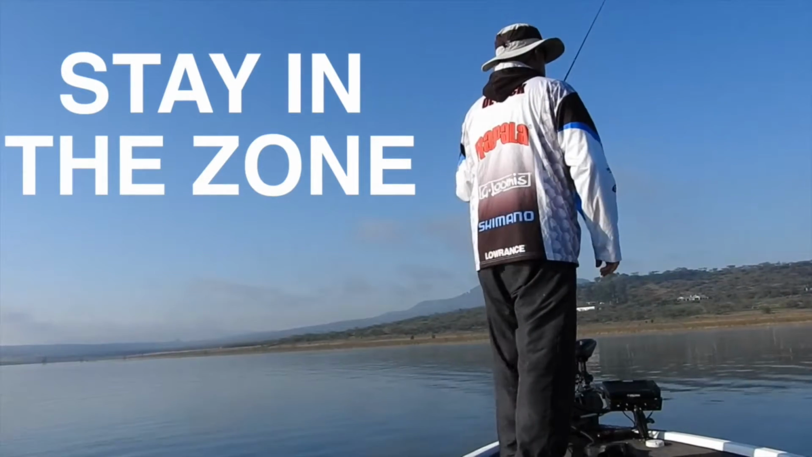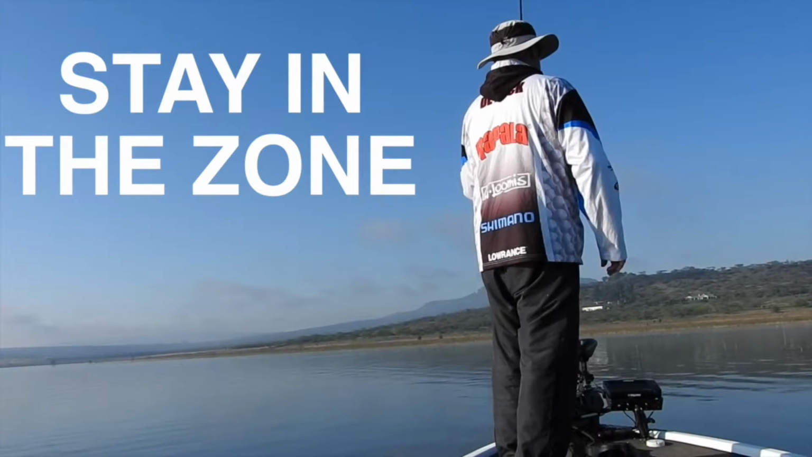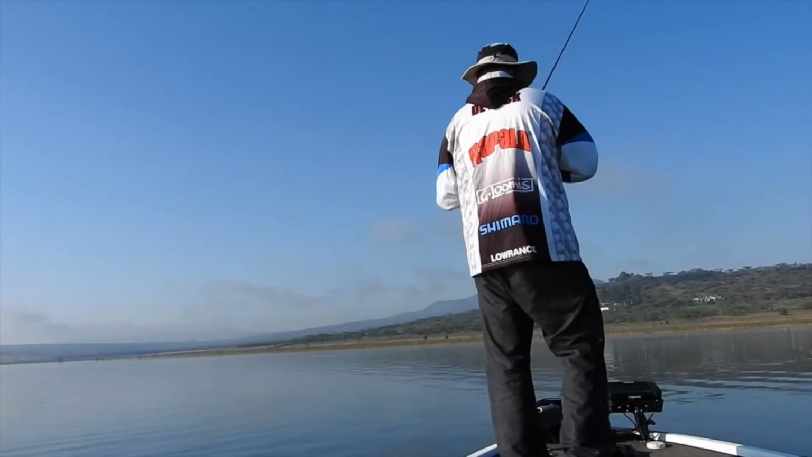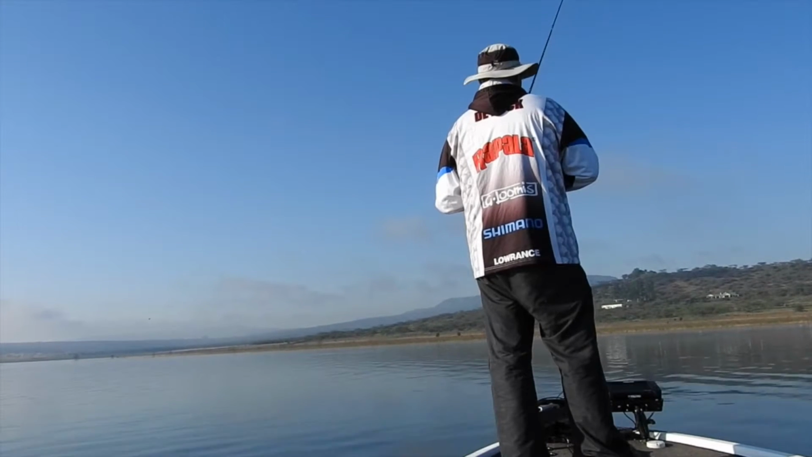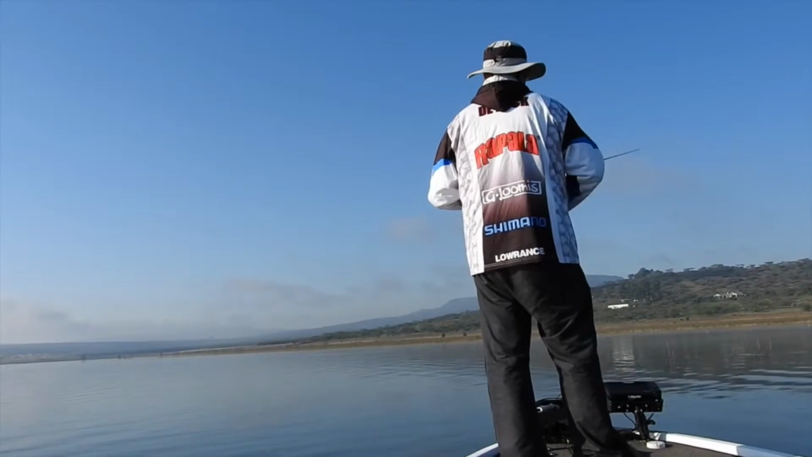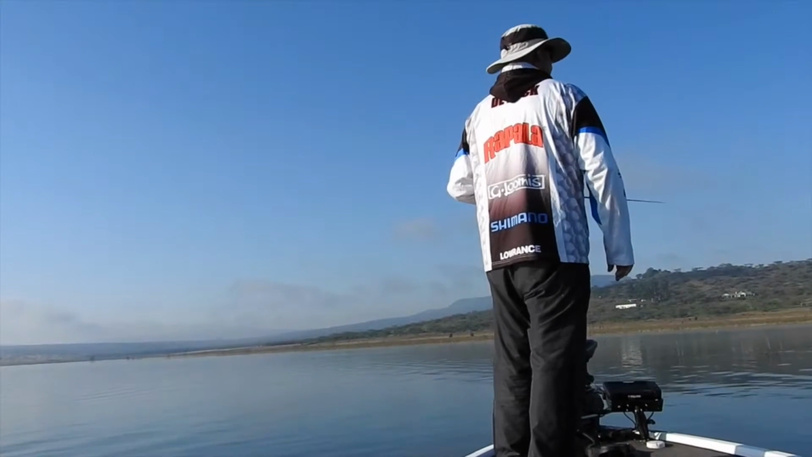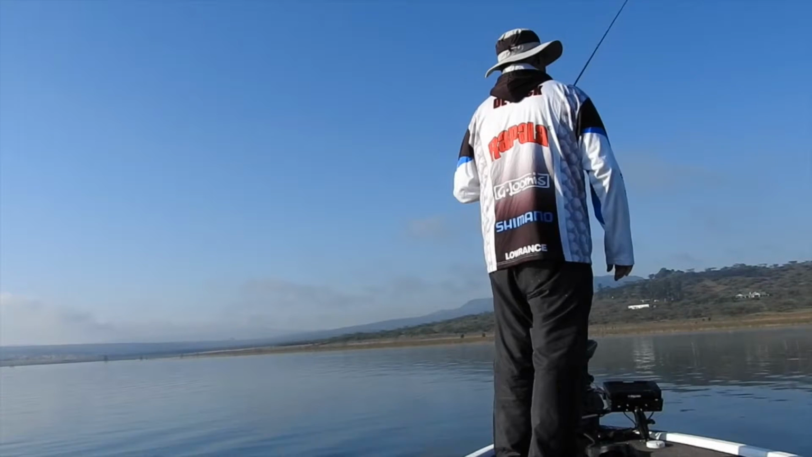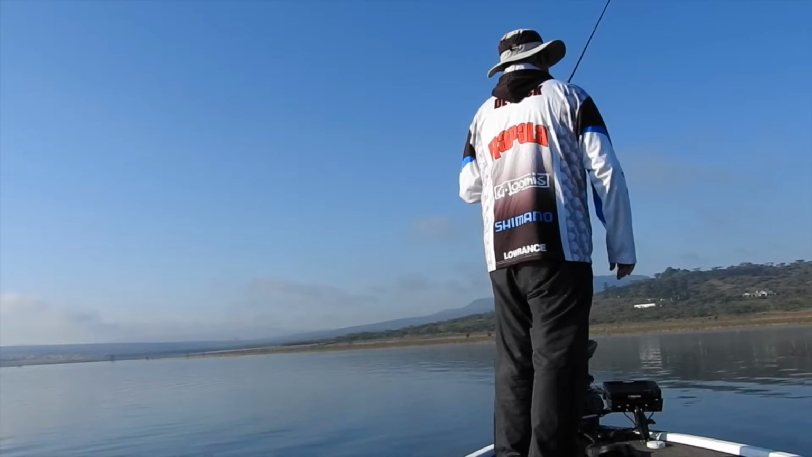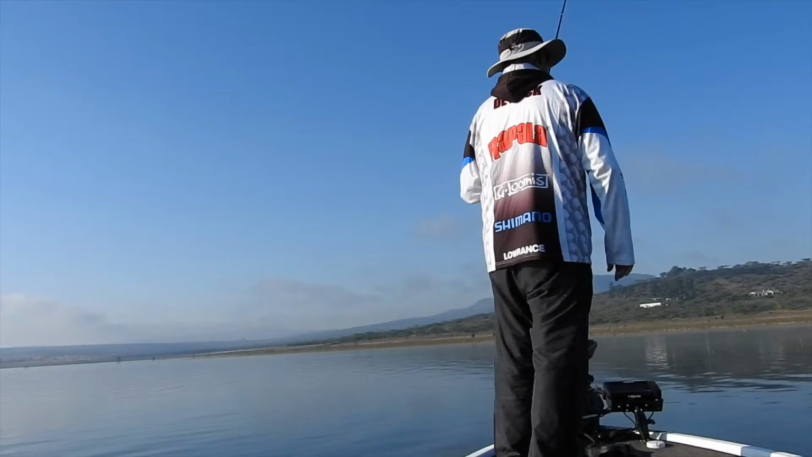I think I know for myself how often I've pulled my bait out of the zone too soon, and I didn't even realize that when I was in the zone I should have left it there longer, because I didn't even know that was a zone, because I didn't have charts or I didn't have anything. I just cast and retrieve, and retrieve.